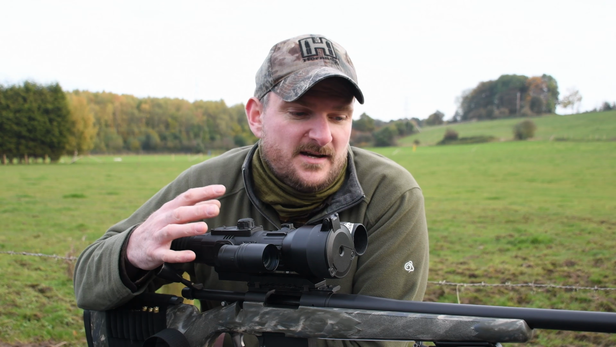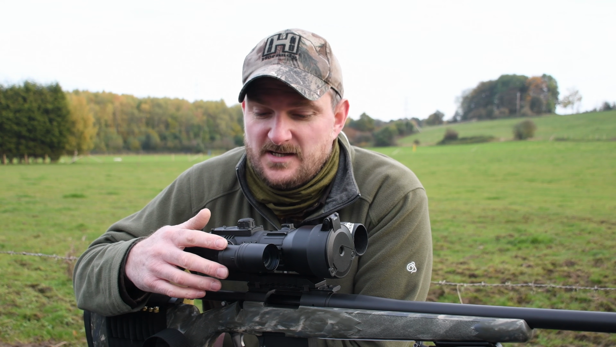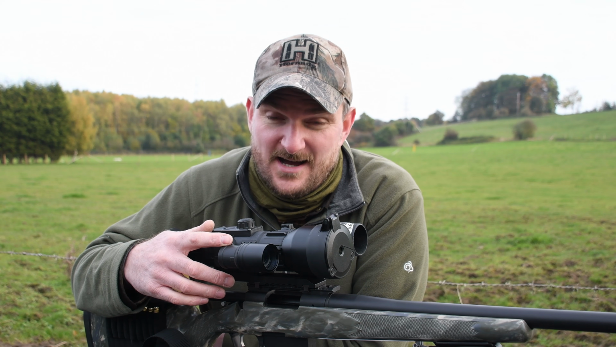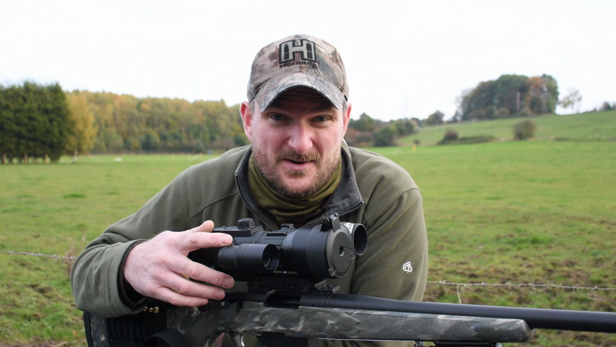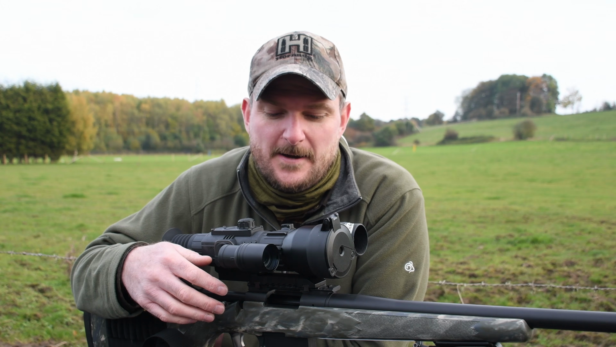The new sensor, the new screen gives you quite a fine field of view, fine picture quality, and I've got good headshot aiming on hot foxes at 300, 325 meters. I didn't take the shots, but I can still do that, and that, to me, is what testing is.